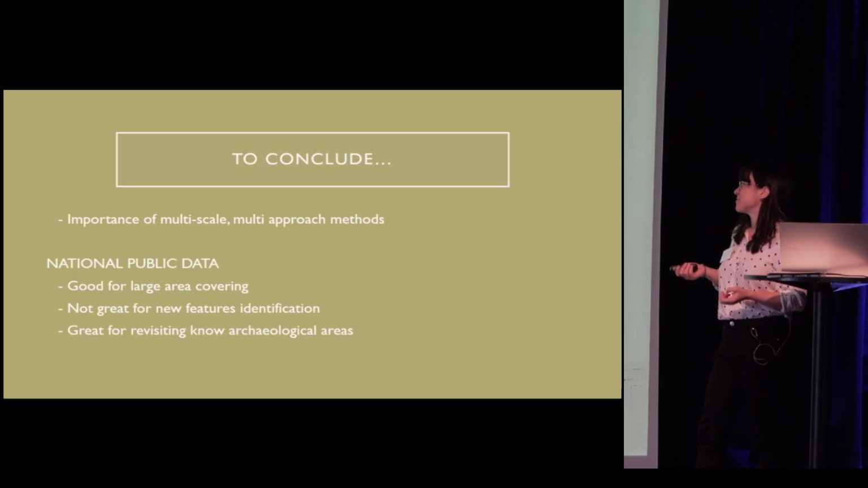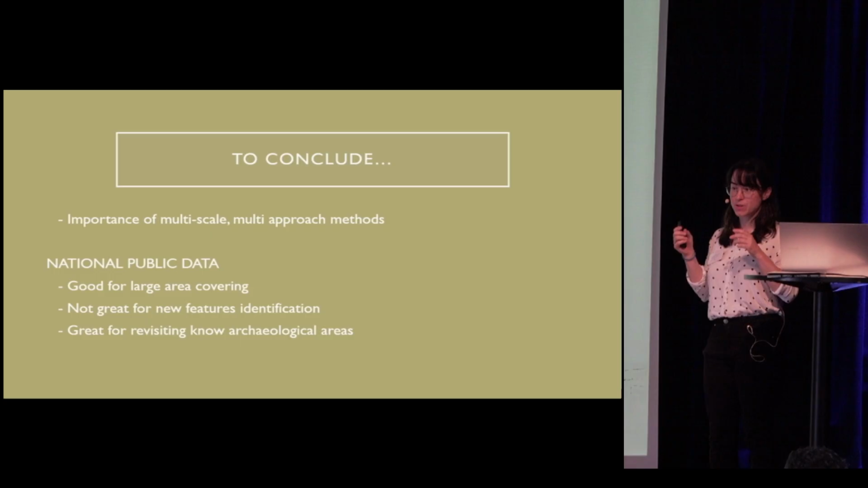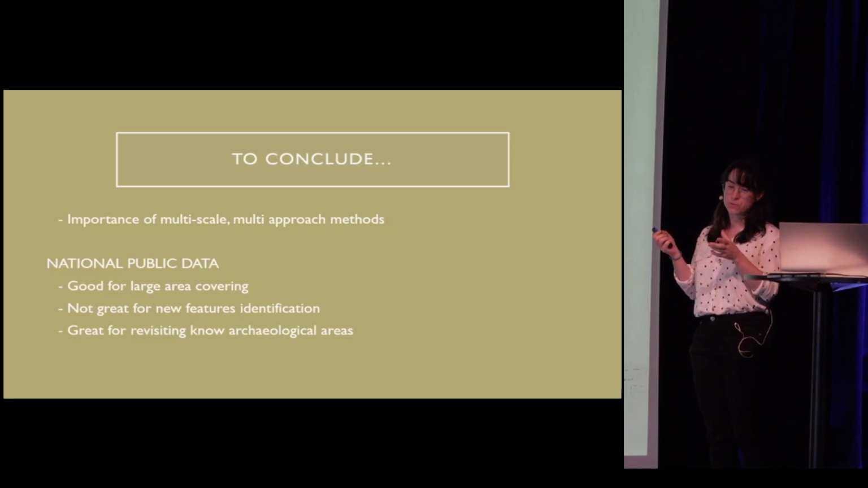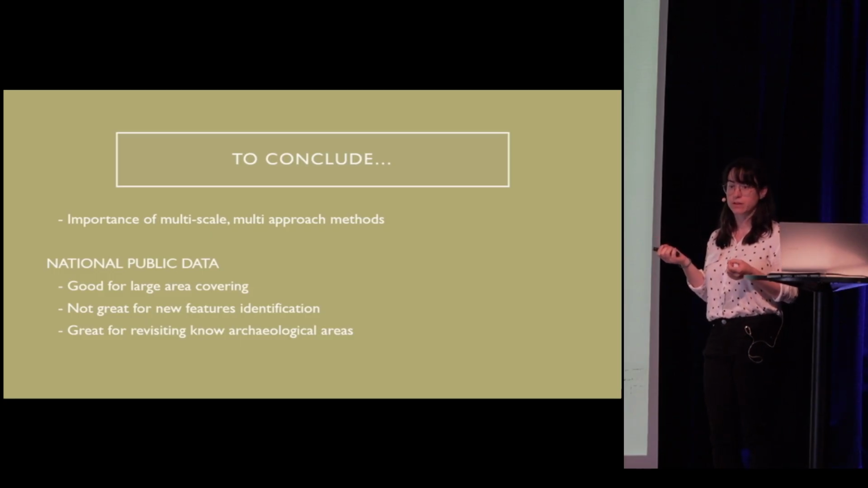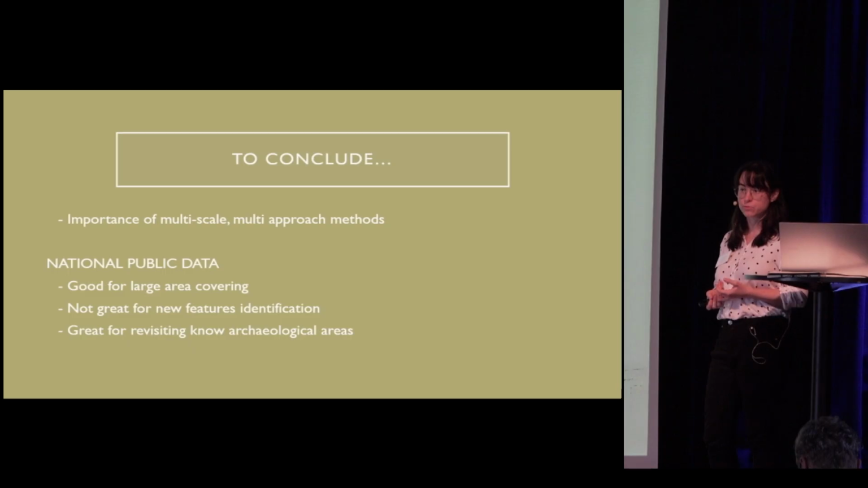But in my experience, for what I have seen, it's not great for finding new features in random places. It's more useful to look at places where you already suspect there are archaeological features, because the territory has been so modified that there's not enough resolution to really see much.